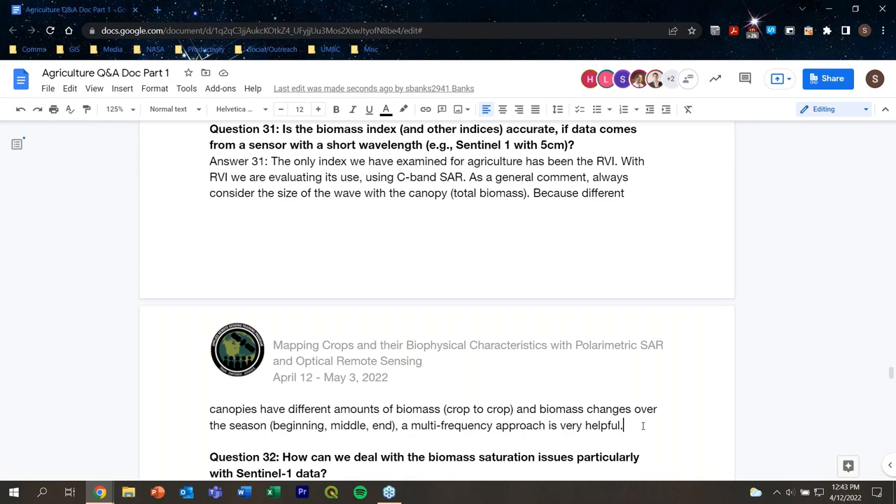But with RVI, we've certainly evaluated its use using C-band SAR data, both RadarSat and Sentinel-1. But as a general comment, you really have to always go back to the size of the wavelength, or the frequency of the transmitted wave, and think about how that size relates to the size of the canopy.